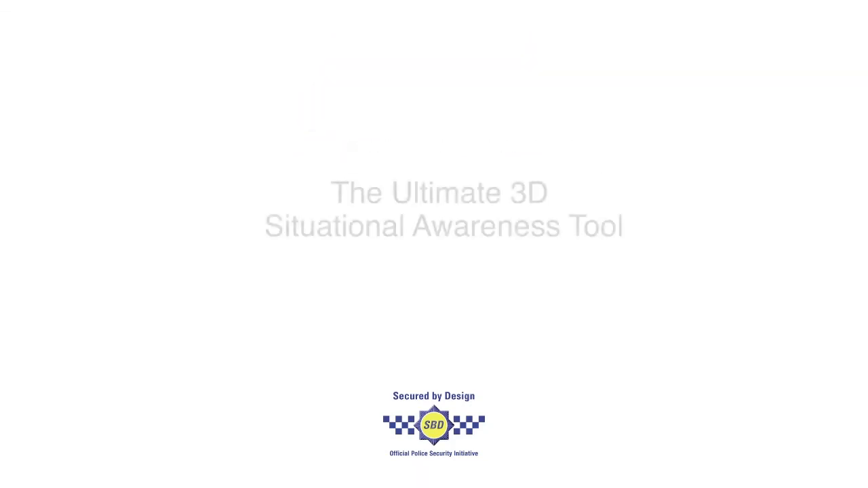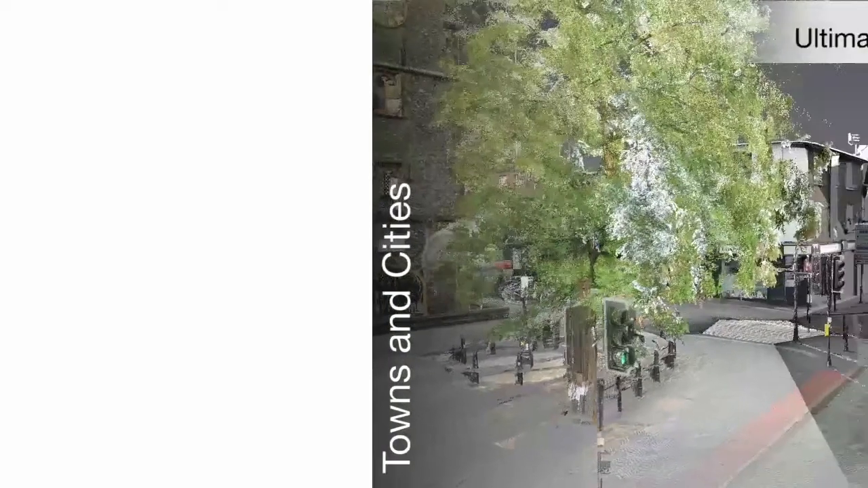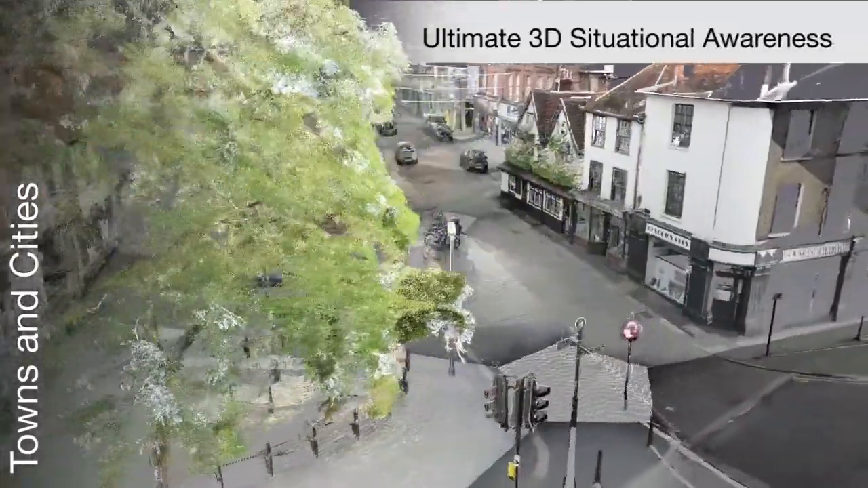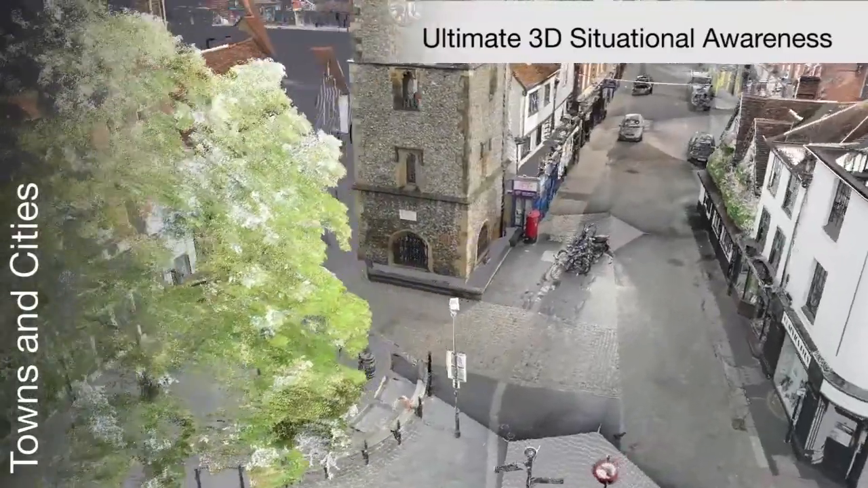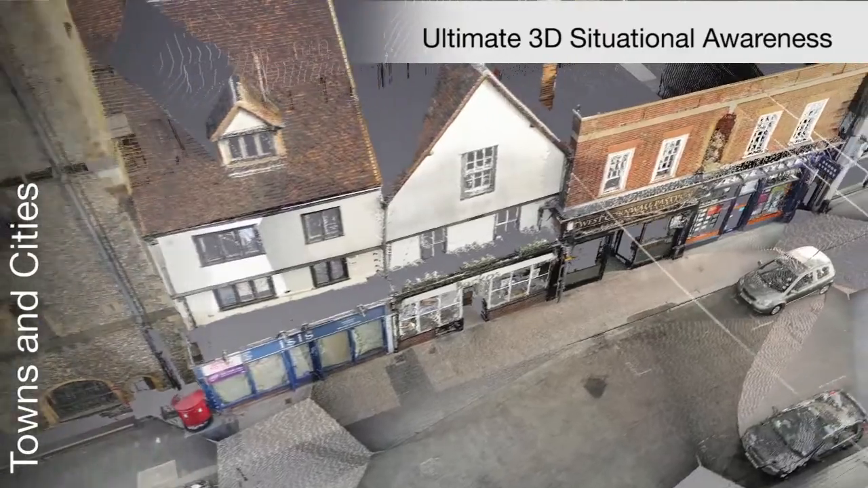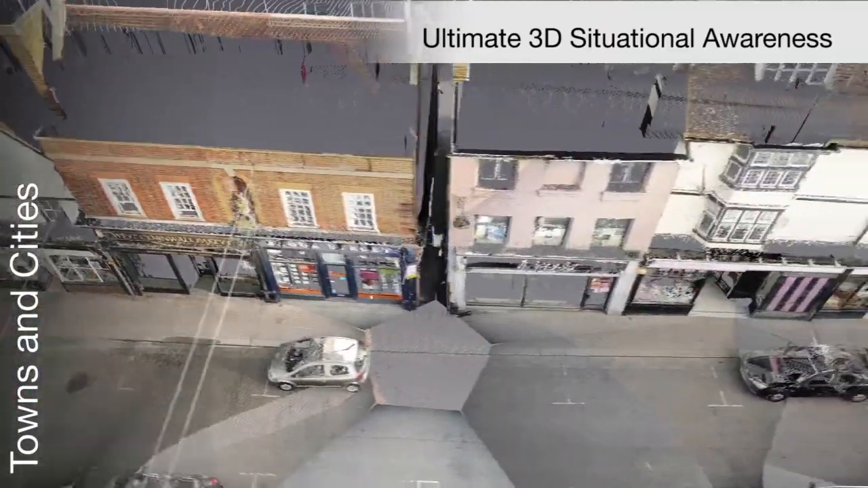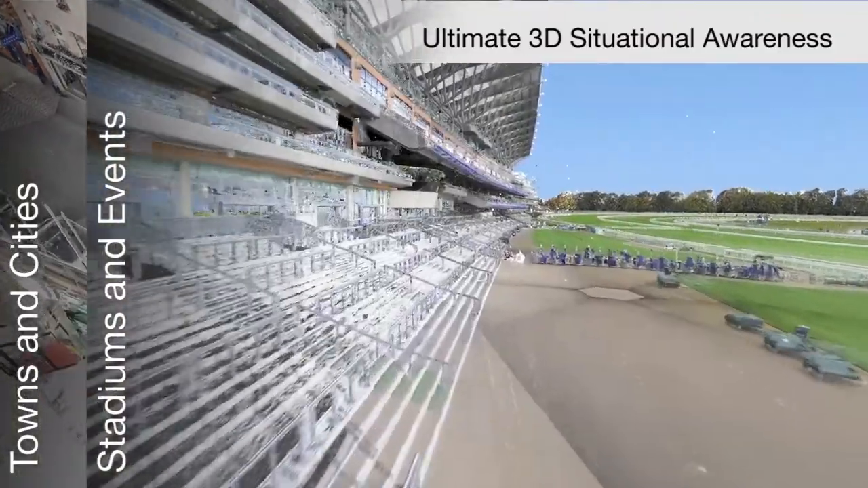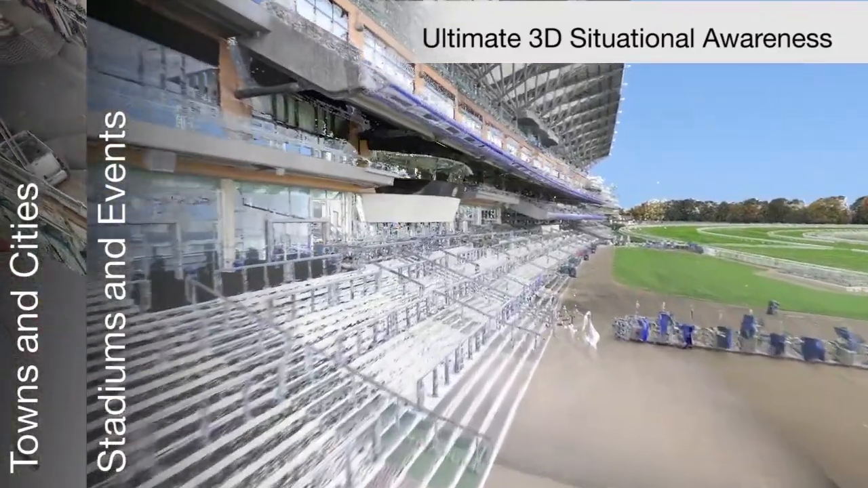So let's start with the ultimate 3D situational awareness tool. We use a combination of technologies, such as the latest in laser scanning and photogrammetric techniques, to create extremely detailed and incredibly accurate three-dimensional recordings of real environments. This allows us to rapidly capture even large scenes, such as towns and cities, to provide a measurable and immersive